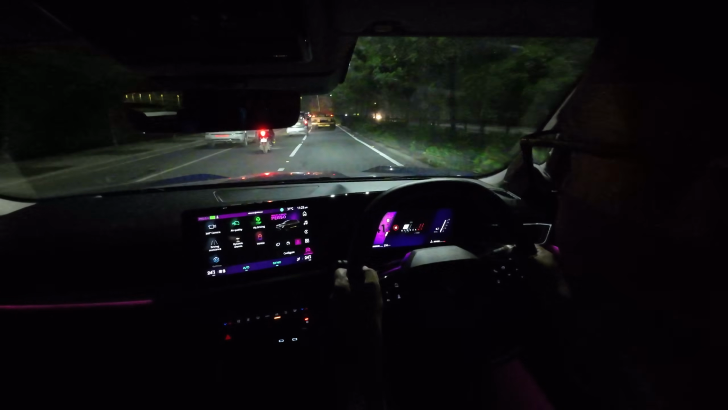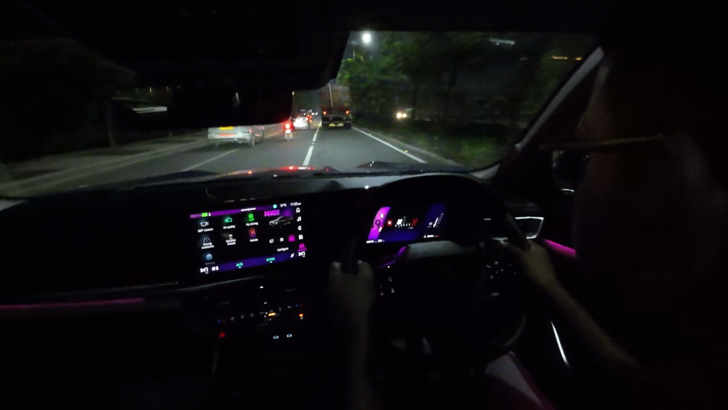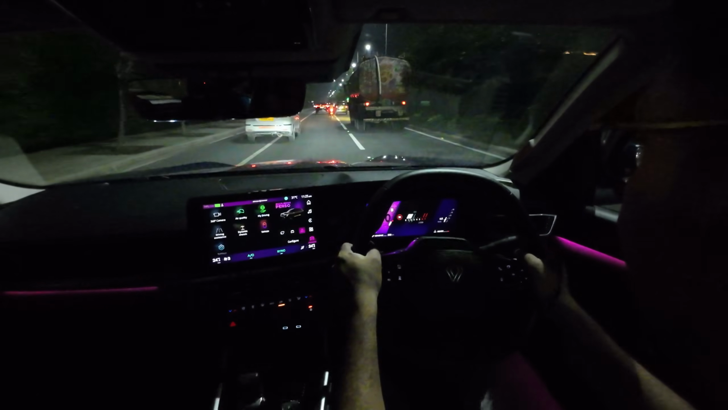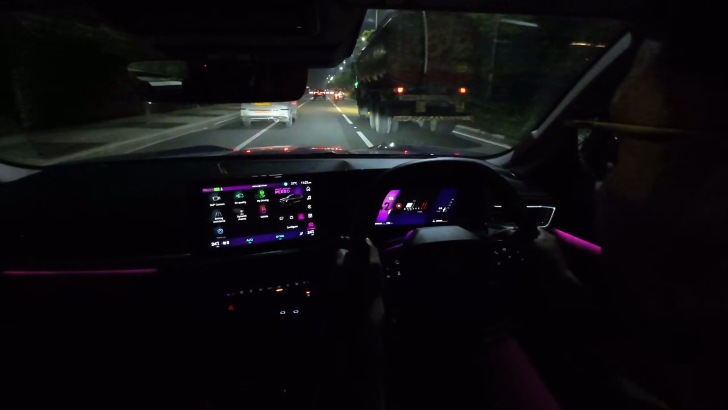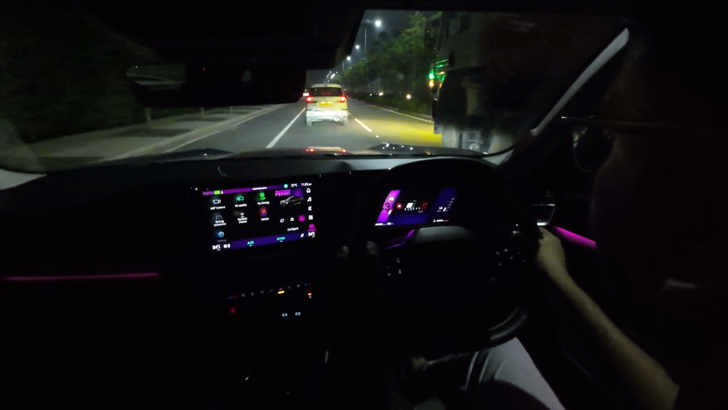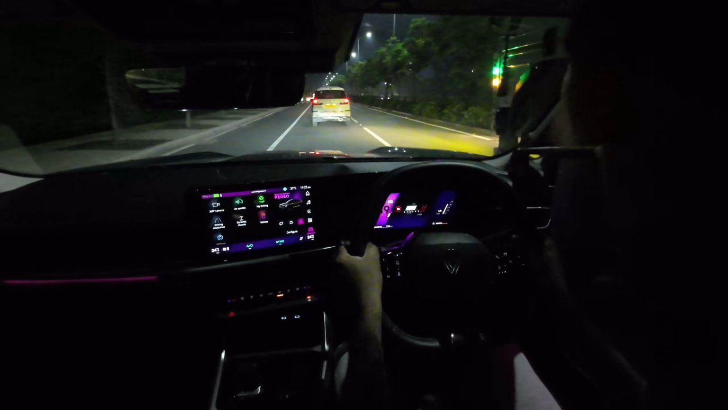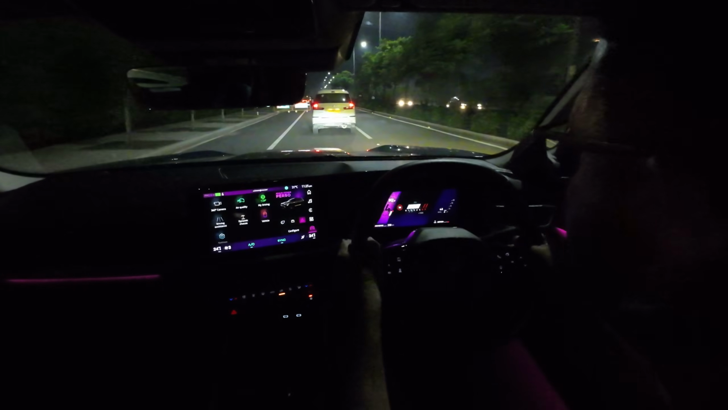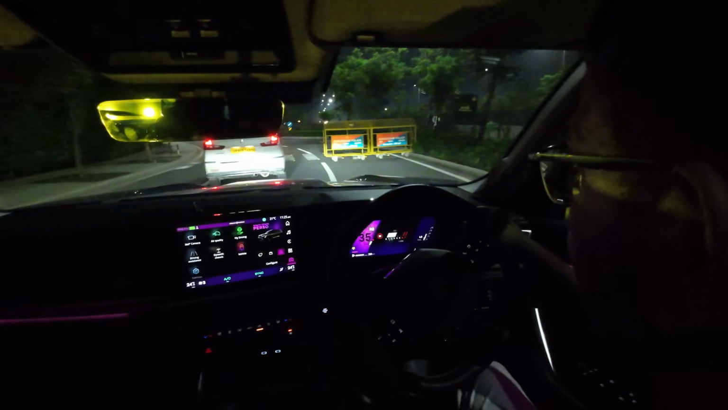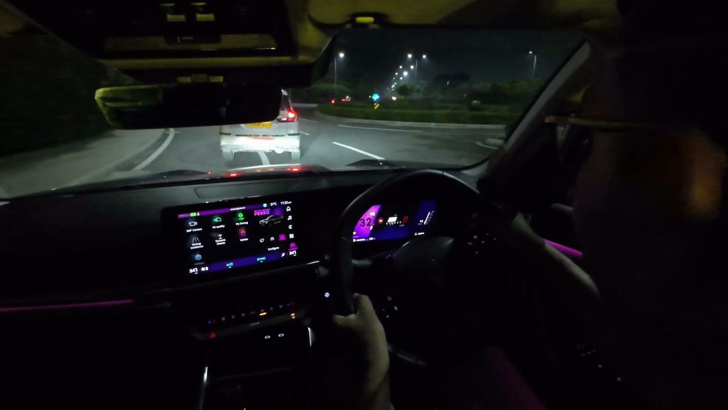And for all those reviewers that are saying that you hold both the paddles to engage manual mode, you can do it with just holding the plus paddle and it's manual mode. Now it's telling me I'm in manual 4. If I keep it in 2, it will keep. Yeah. You don't need to hold both paddles. You can just hold any one paddle.